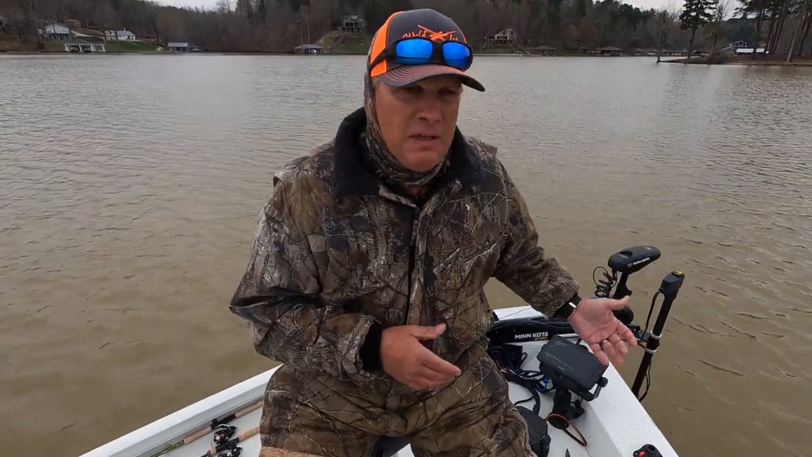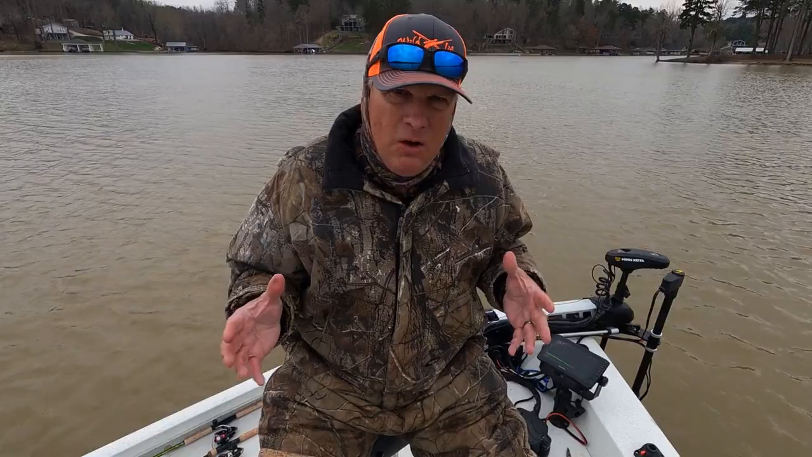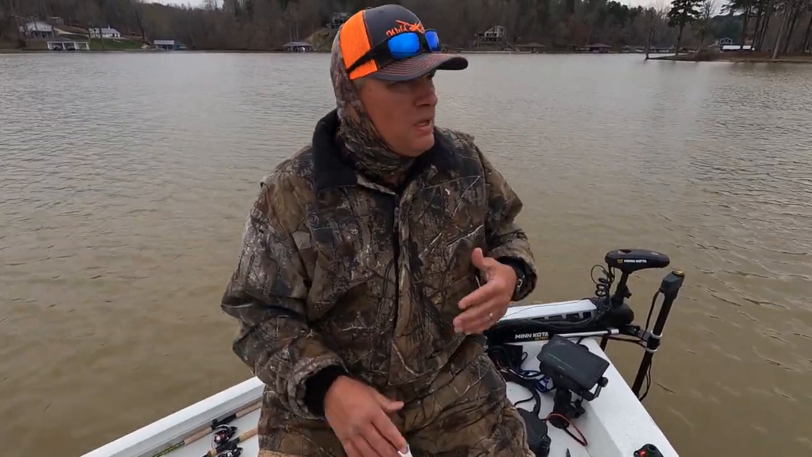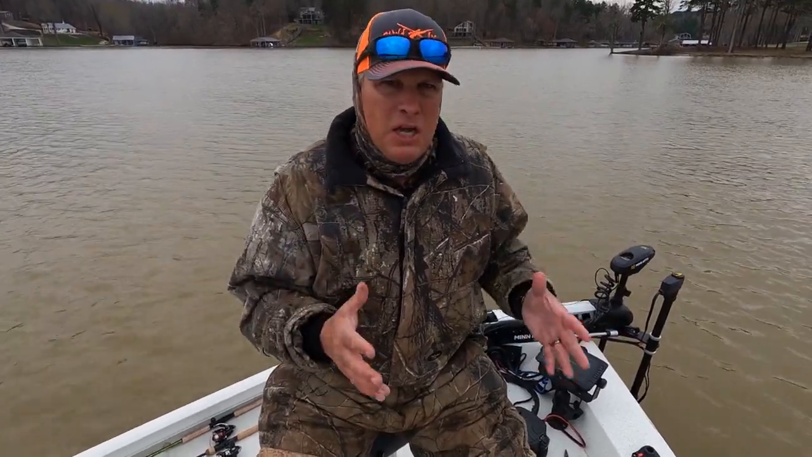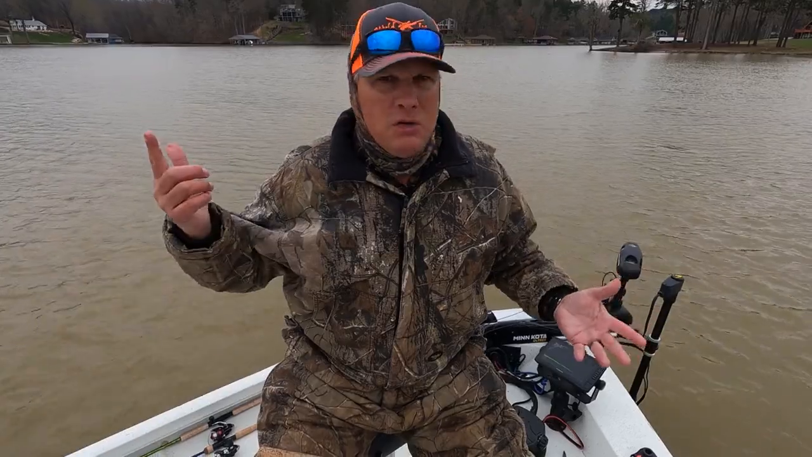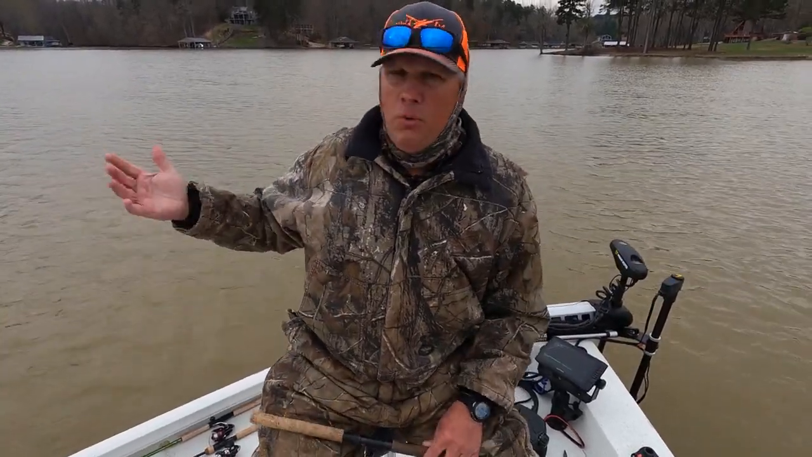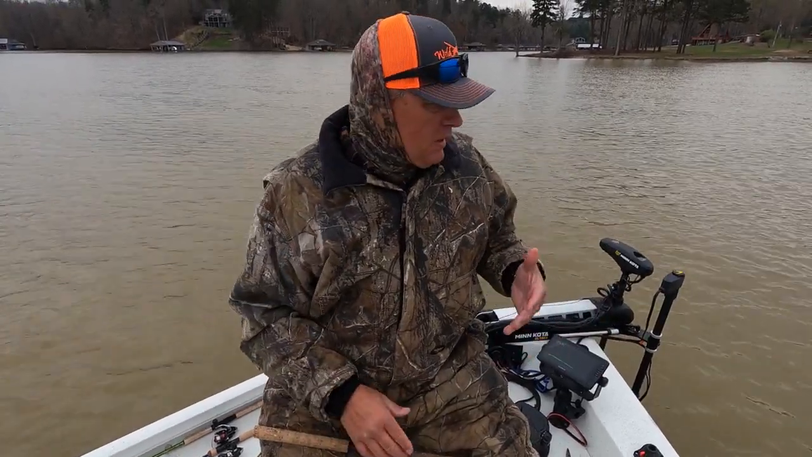Now, I wouldn't really think of green in this colored water, but I'm assuming because it's got that dark back, it contrasts against the dark water. That's what I'm assuming. So that's why it's very important to listen to what the fish is telling you. Change colors. If the sun was out, you could tell it's cloudy. If the sun was out, more than likely, the color pattern would be different.